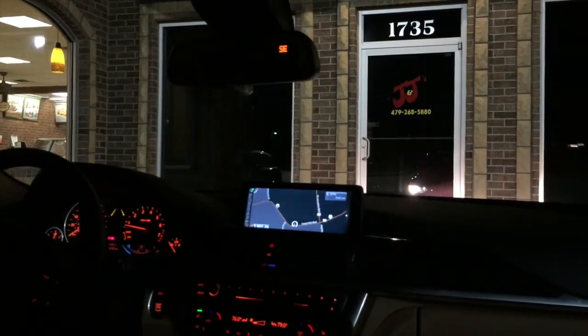Alright, so right now it's just automatic headlights, and the headlights are on. If you want to use the fog lights, that's going to be this button over here, and you can see them illuminate, but you can't use fog lights and brights. And so I will turn on the automatic high beams in a second.